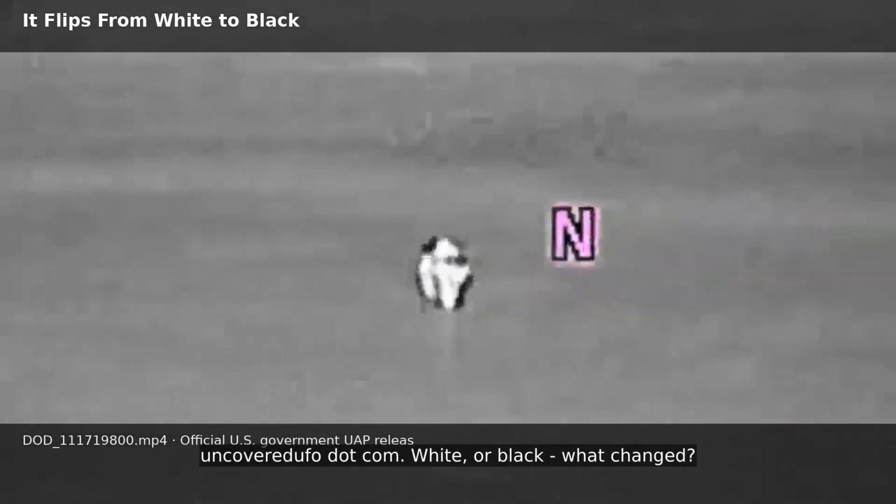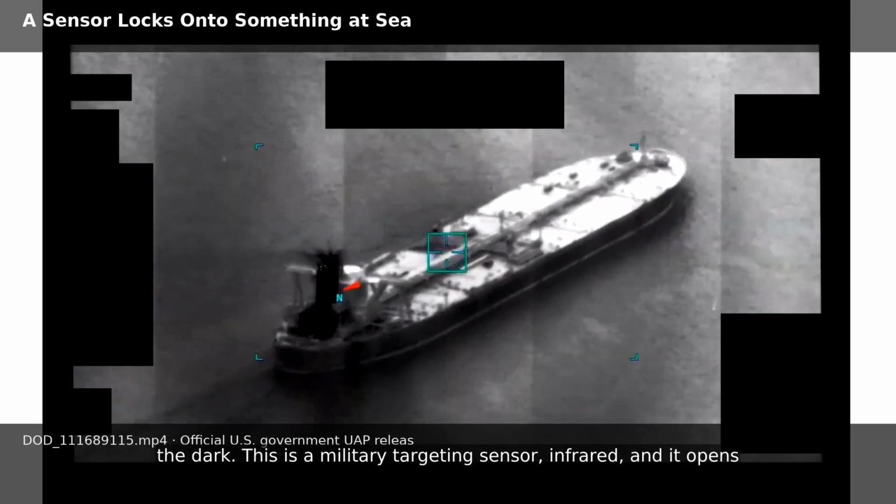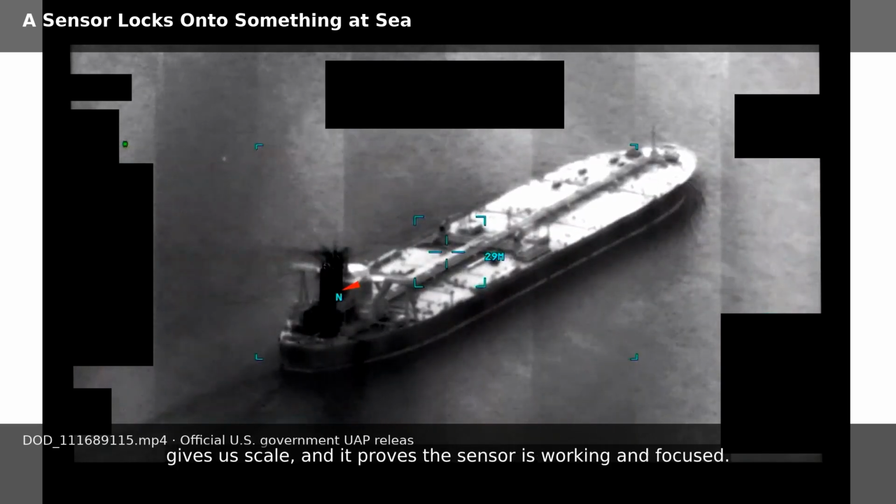White or black? What changed? Okay, now we are talking. This is not a dot in the dark. This is a military targeting sensor, infrared, and it opens looking at a ship. A real identifiable vessel. That matters. It gives a scale, and it proves the sensor is working and focused.